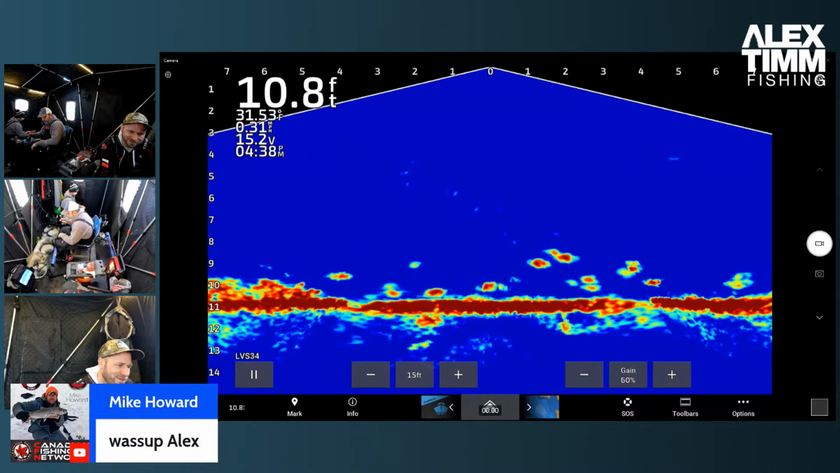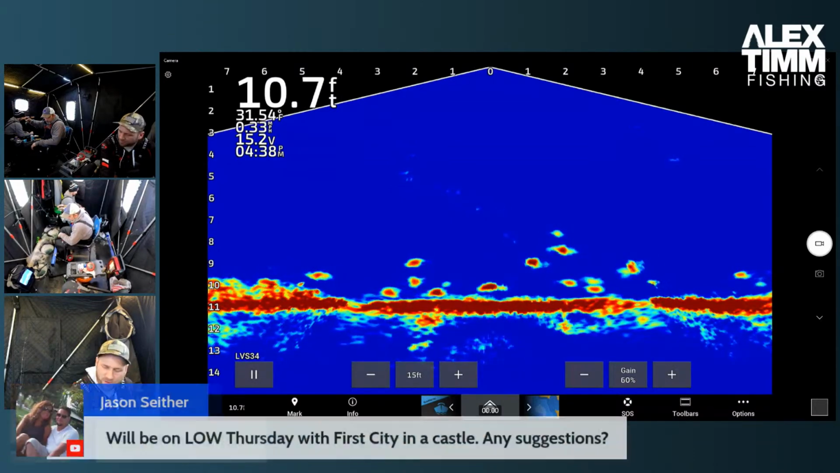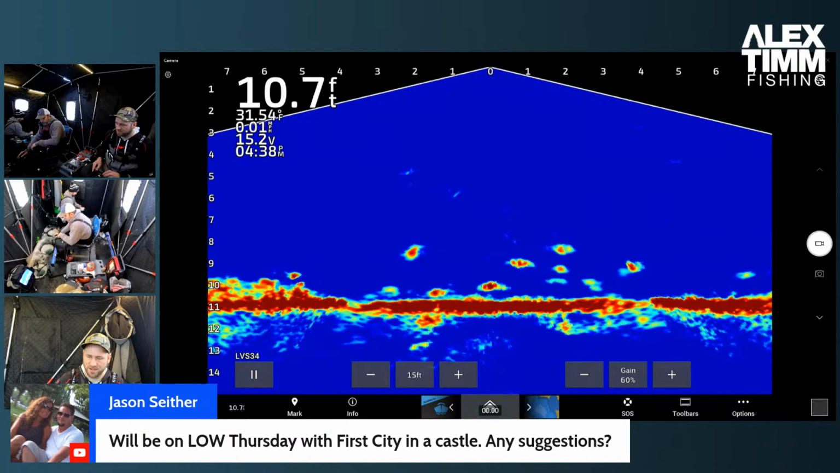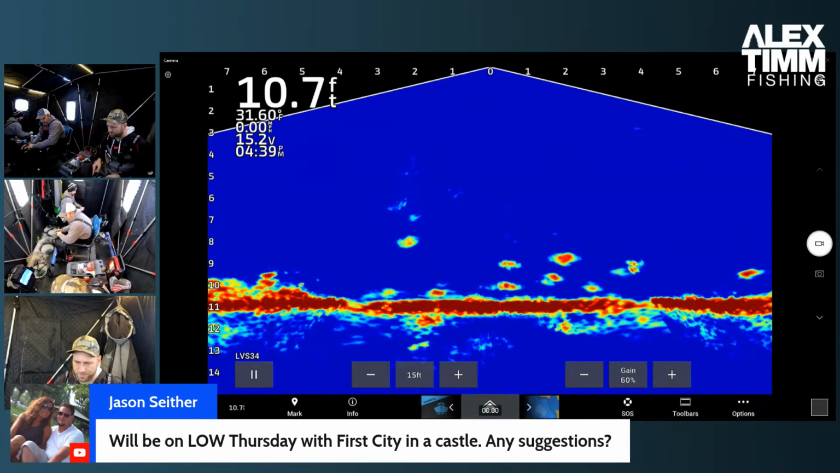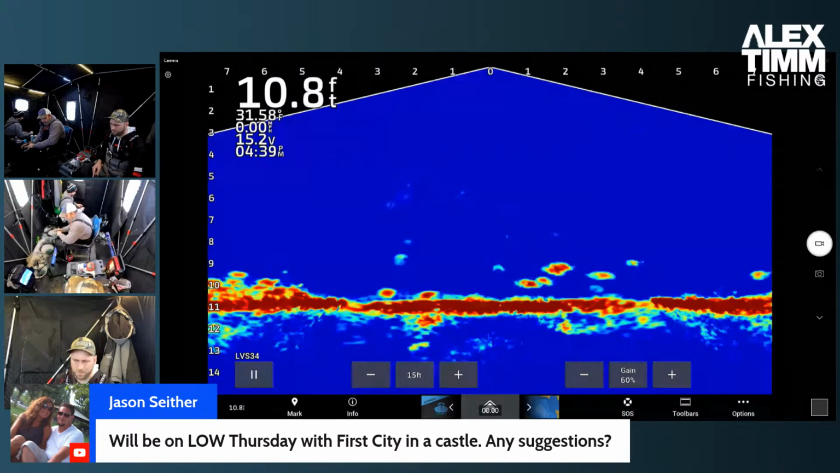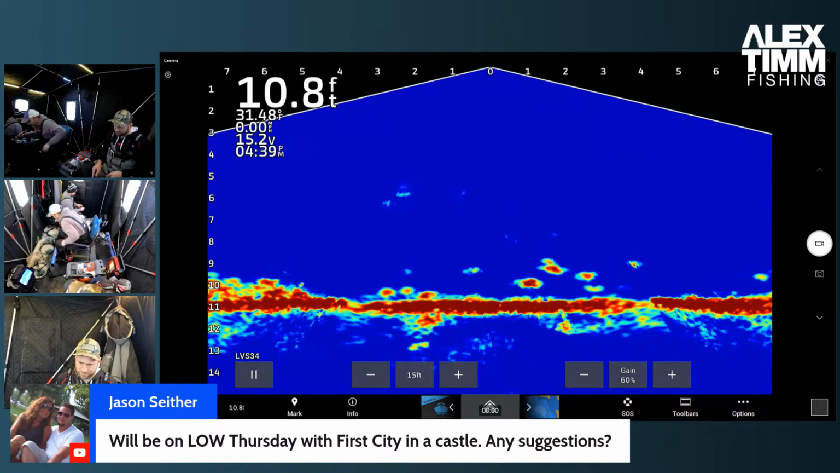What up, Mike? How's it going? Not yet, some 10s. 10s are good eaters for perch. Oh, here we go. This guy should commit. Oh, pulled it out! Let's see if we can go get him back. I think I poked him a little too hard, and he didn't like it.